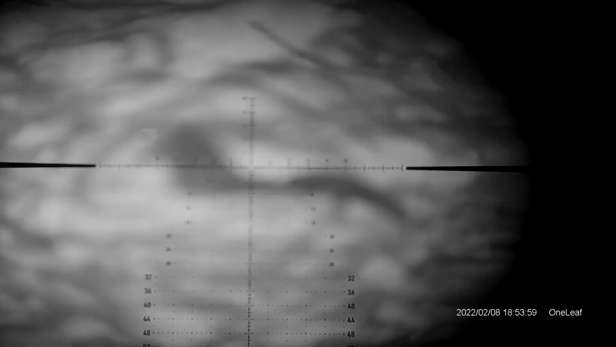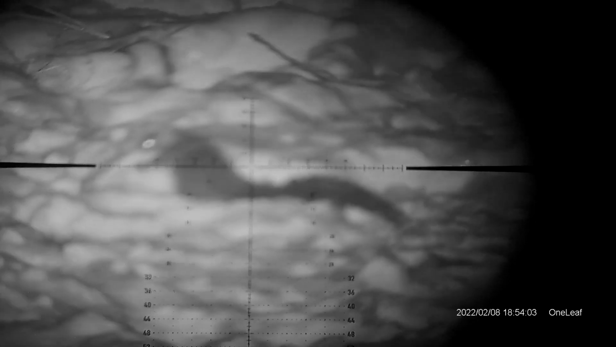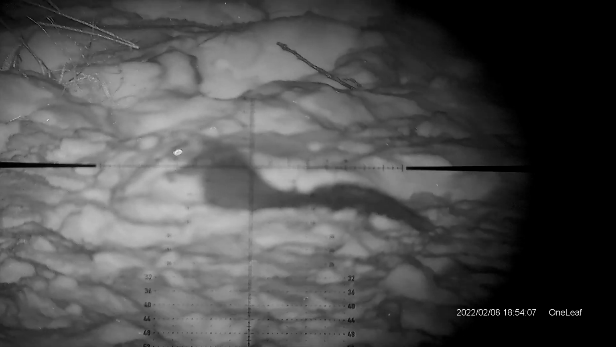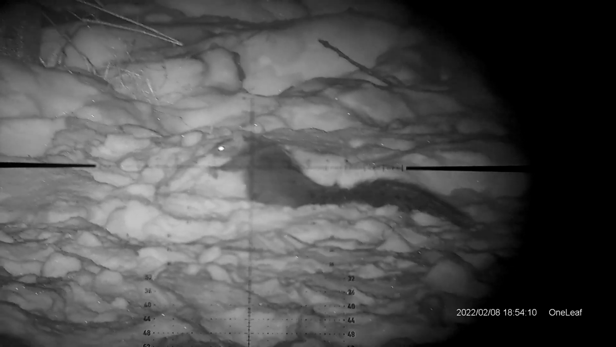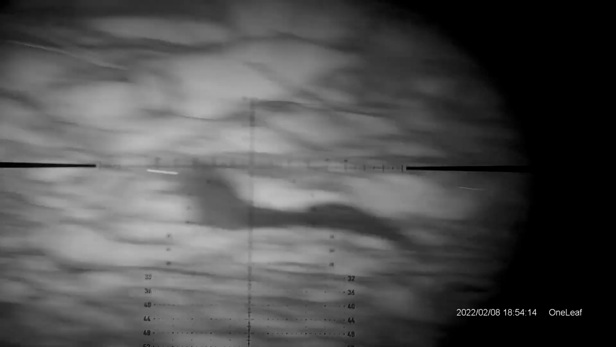and I'll go back to the Oneleaf mic. And we'll go and look at that 20-yard target. Need to get him in better focus. Wow, even after he's dead, his eyes still illuminate. That's cool. So yeah, this thing actually is pretty badass. I'm impressed with it.